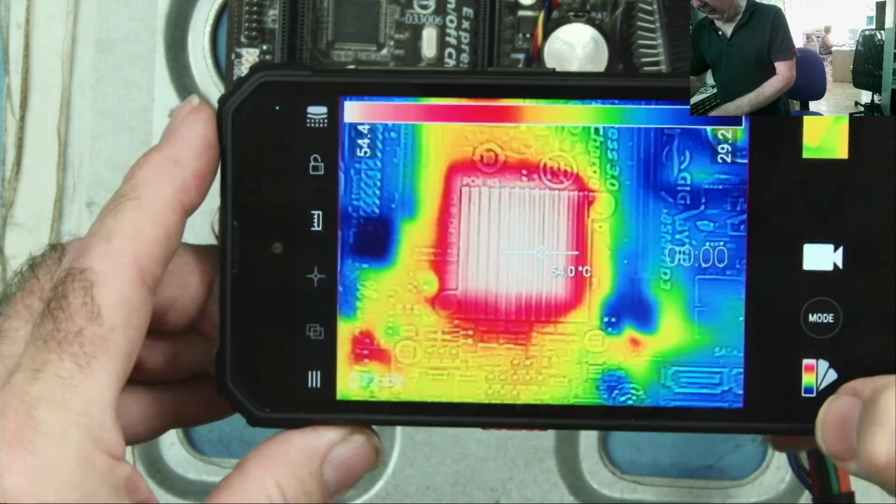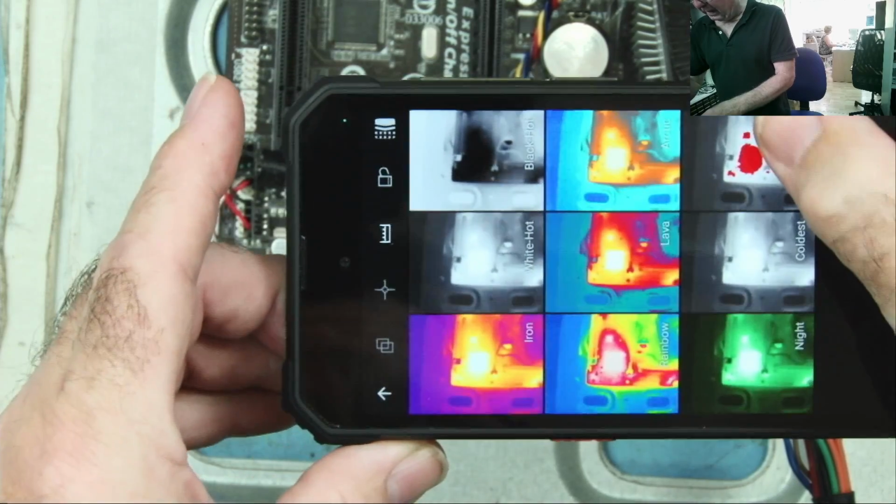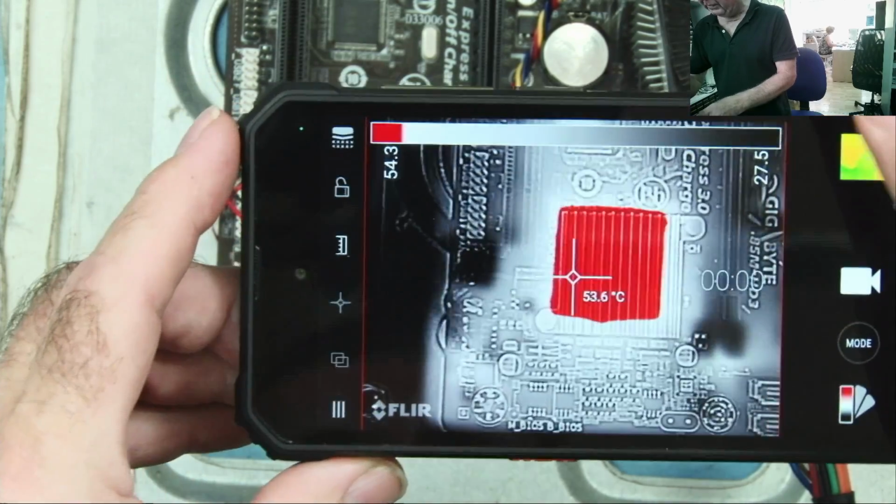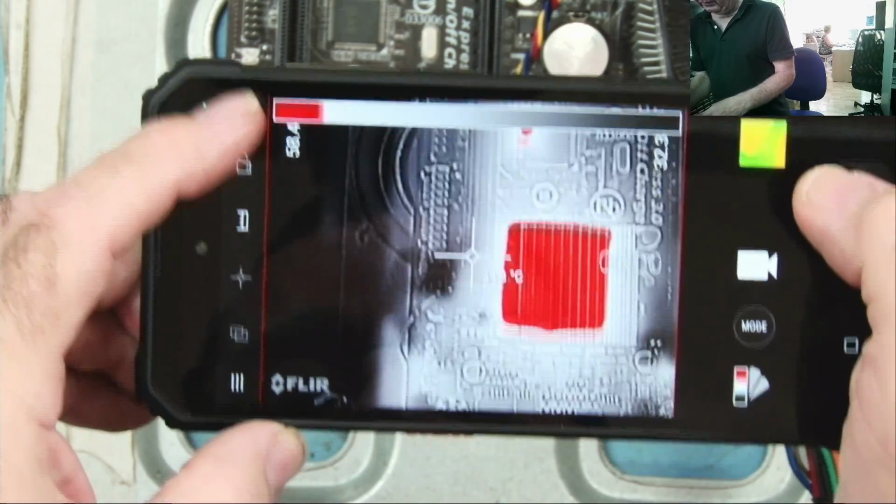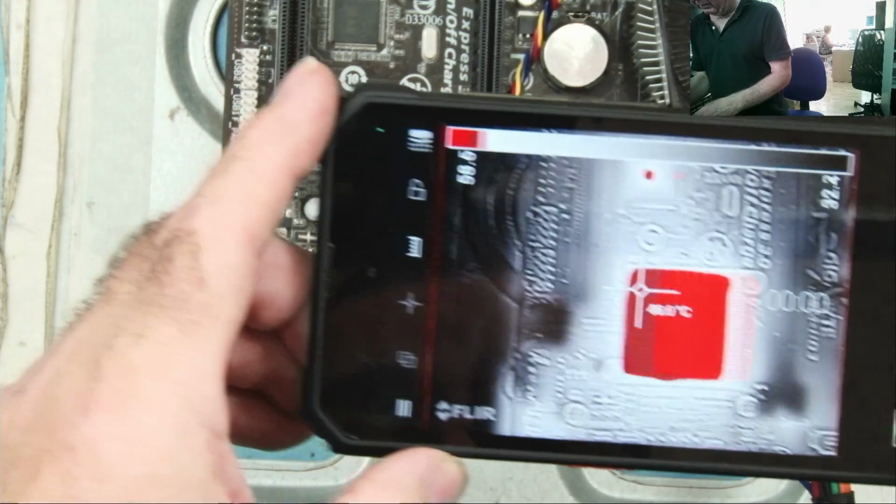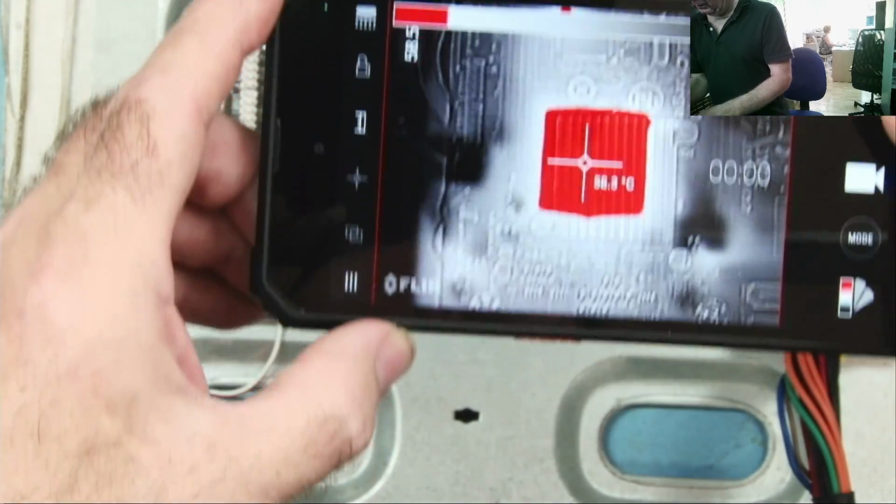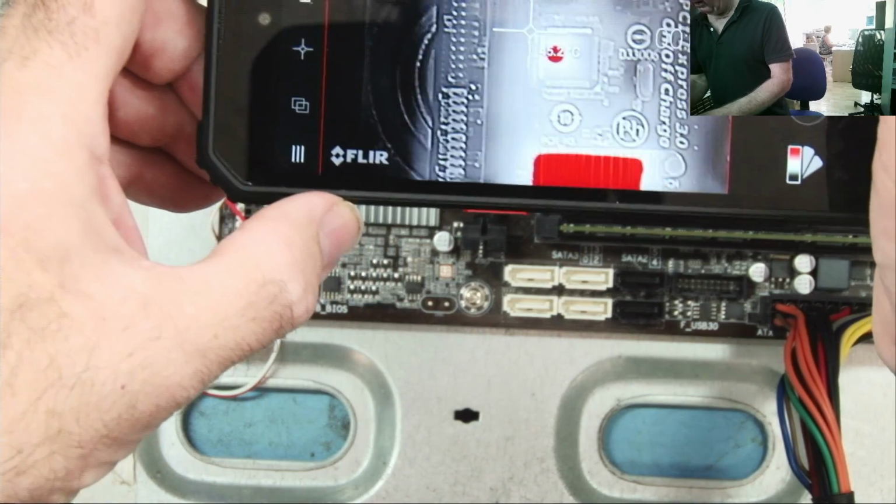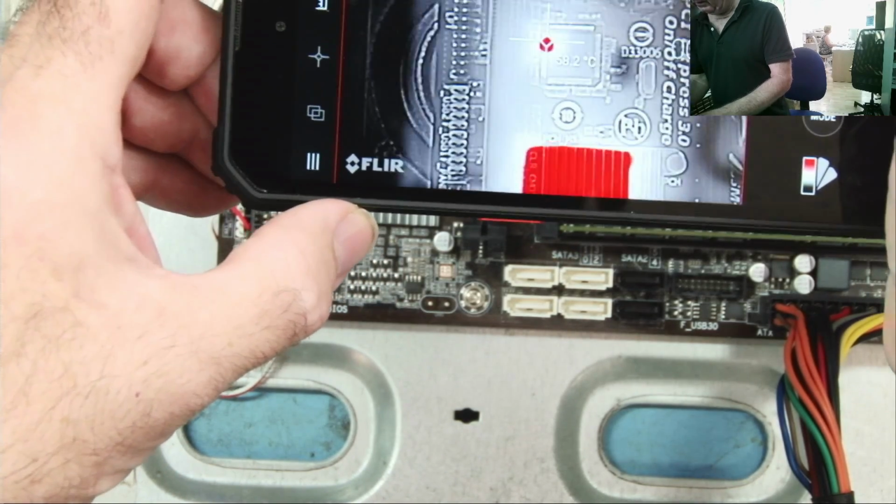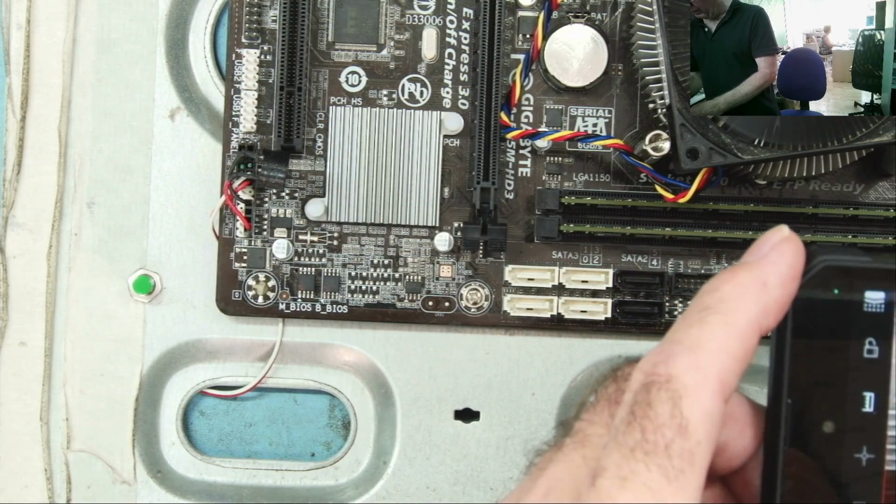There's a number of different colour schemes on here you can play with, but the one I particularly like is this one, which is hottest. So what this scale actually does, it actually shows you the hottest temperature it's found. We just move over there, 58.6. Okay, we have another point here on this chip. It's very difficult for me to do this and give you a view for you guys, but you'll see the recording, 58.2. So this very clearly shows you what is hottest.